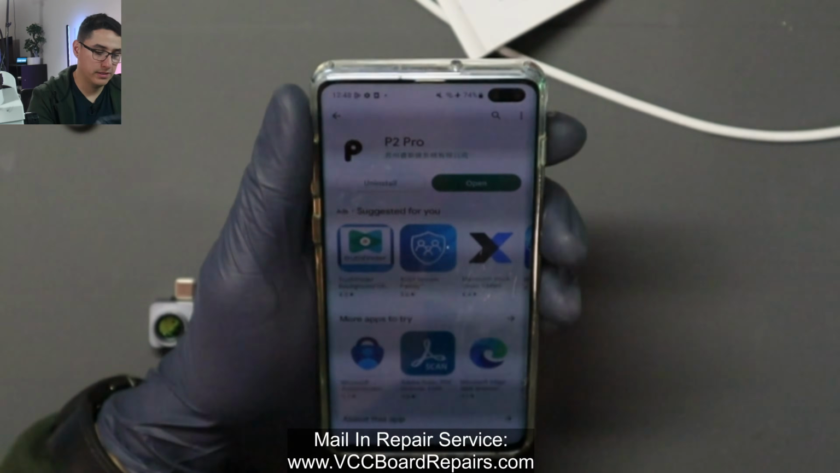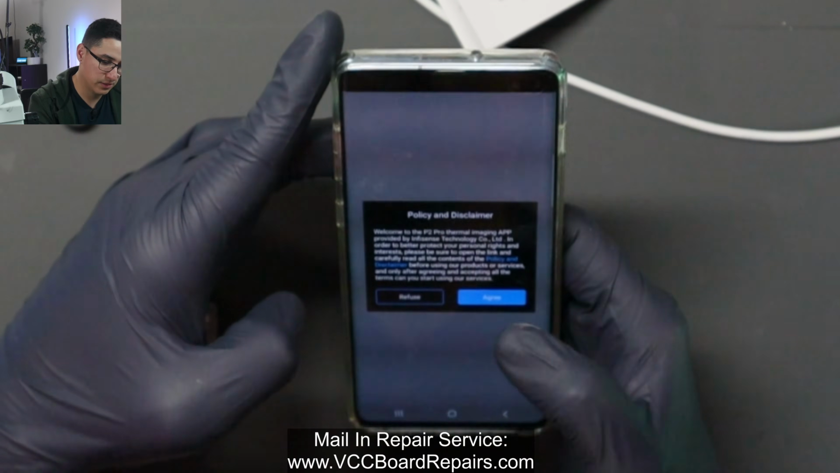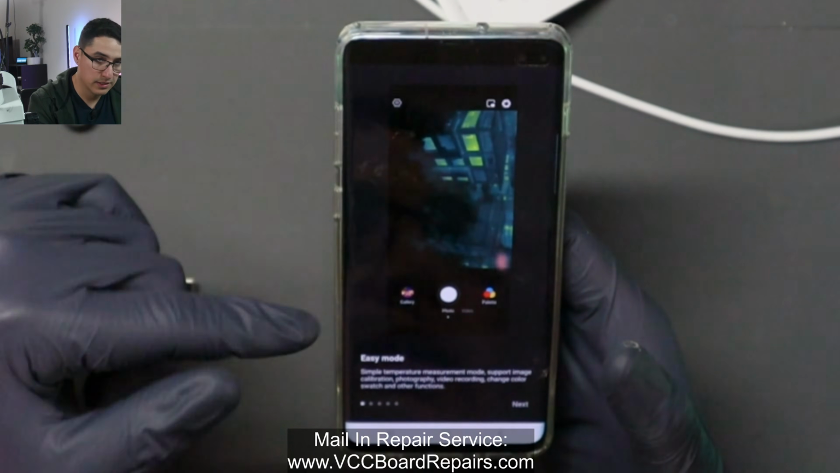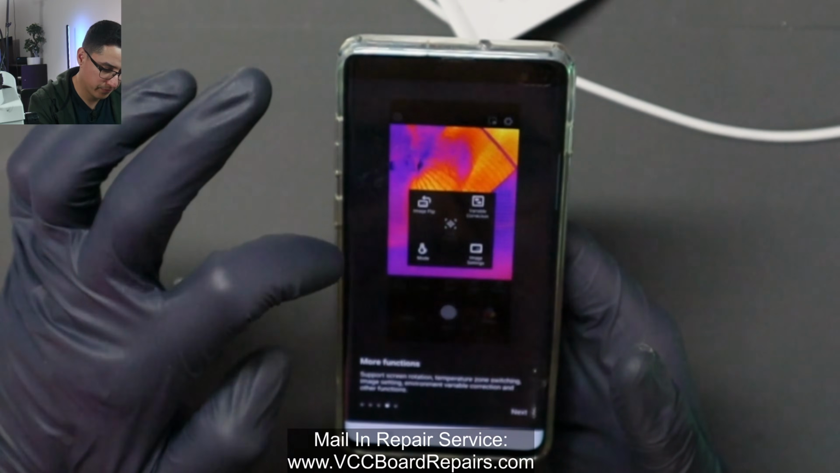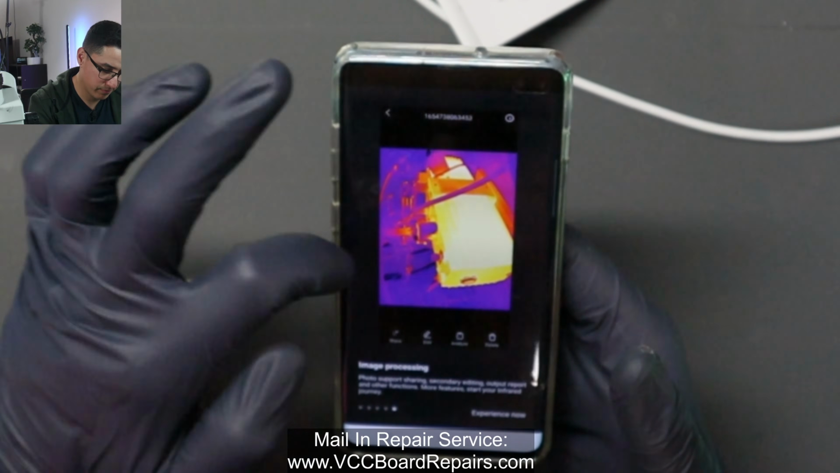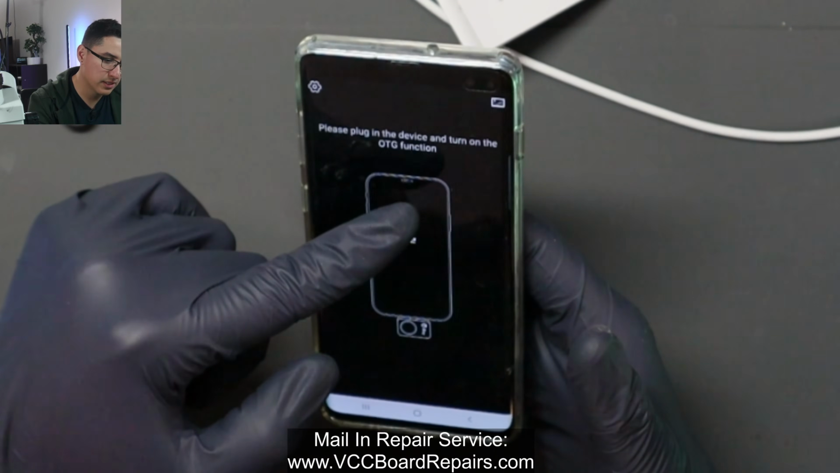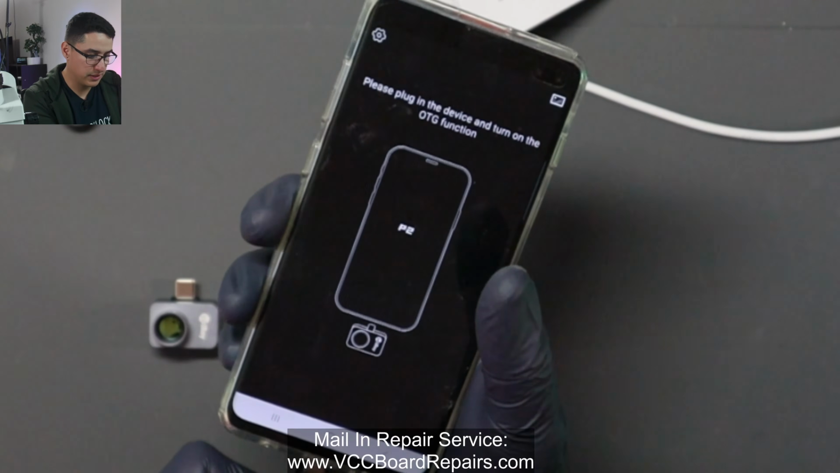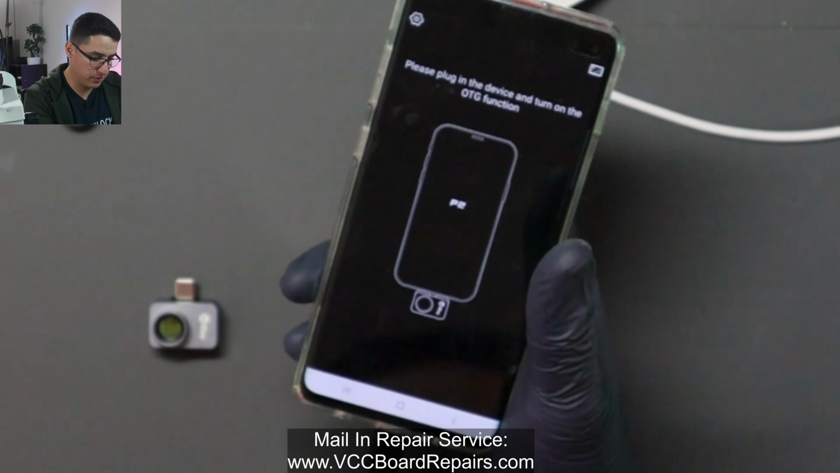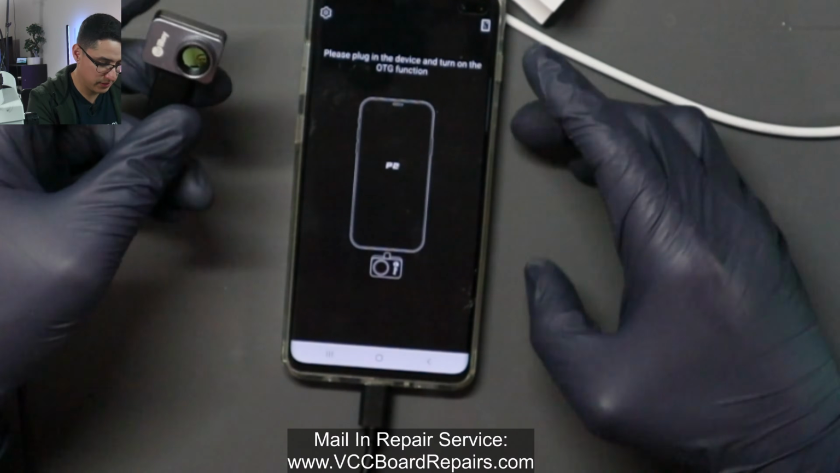All right, the app is installed. Let's click open. Yes, agree. And here's a little walkthrough. All right, experience now. Please plug in the device and turn on OTG function. So I'm gonna use the extension cable just because it'll be easier. And let's plug this in.